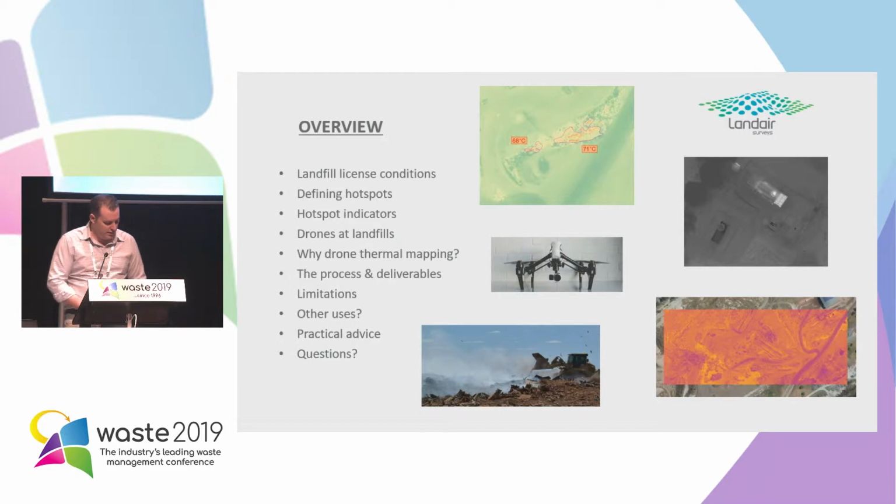I'll talk about the general process and deliverables and the limitations of using drone for thermal mapping, and just some other potential uses for drone thermal mapping in landfills.